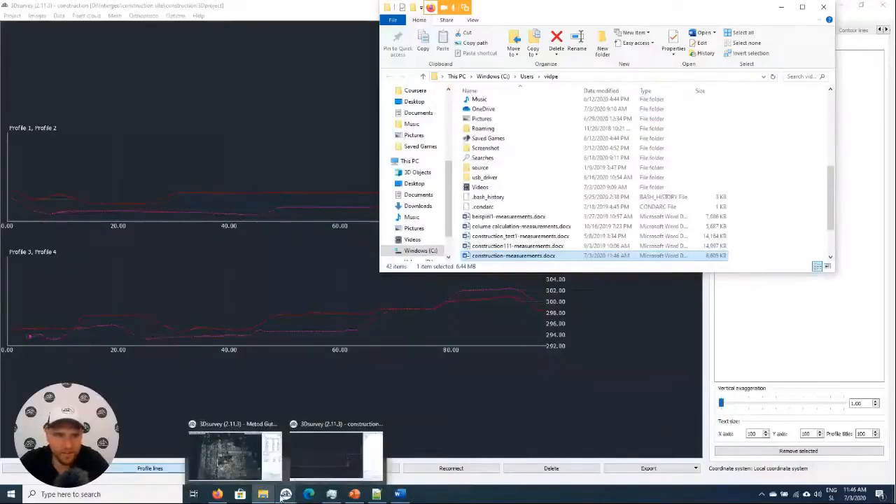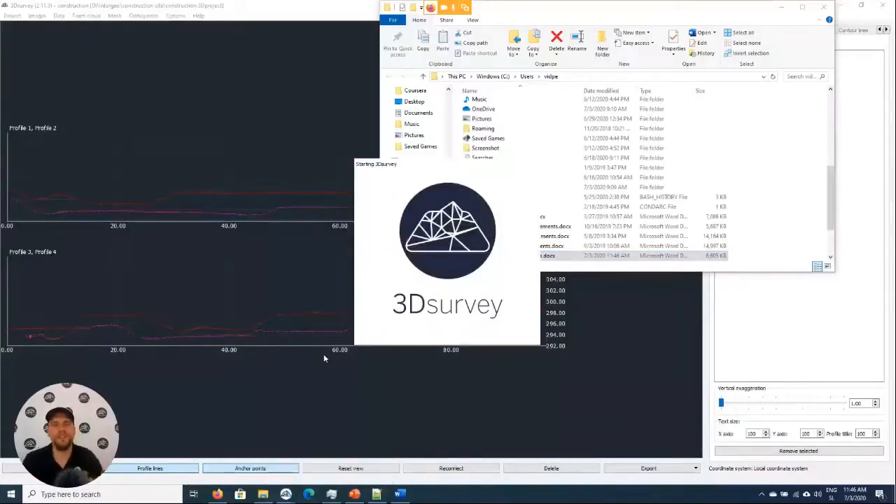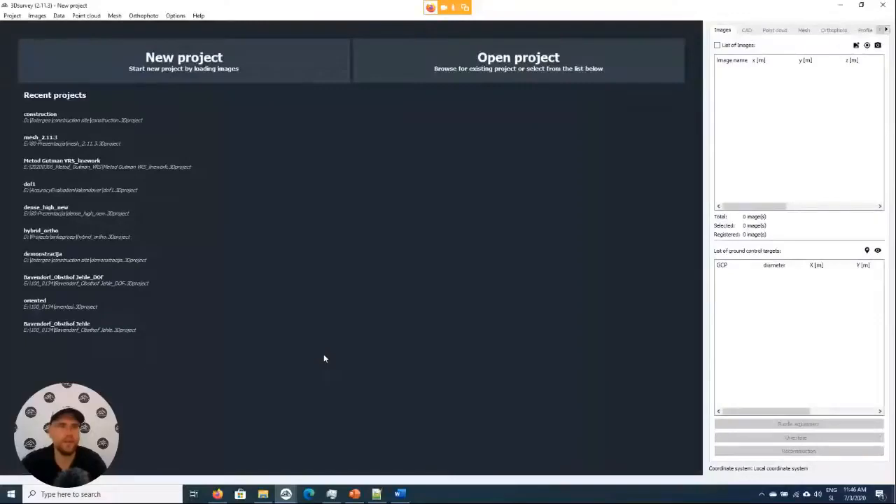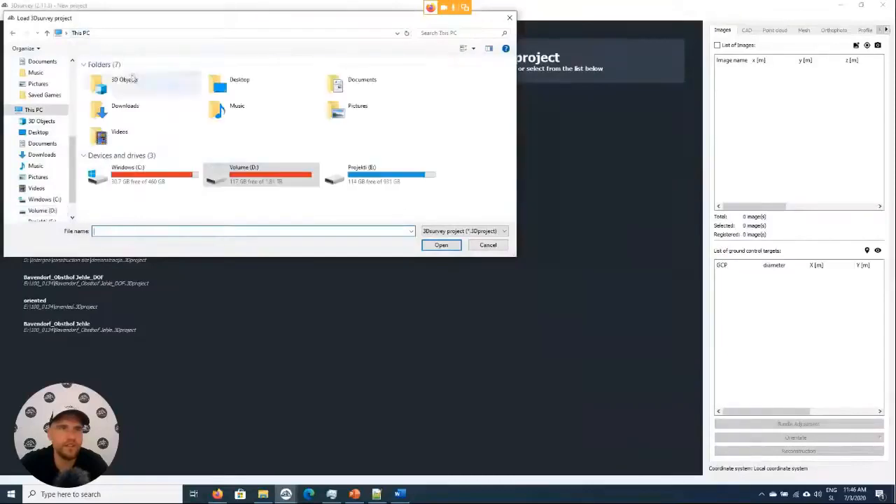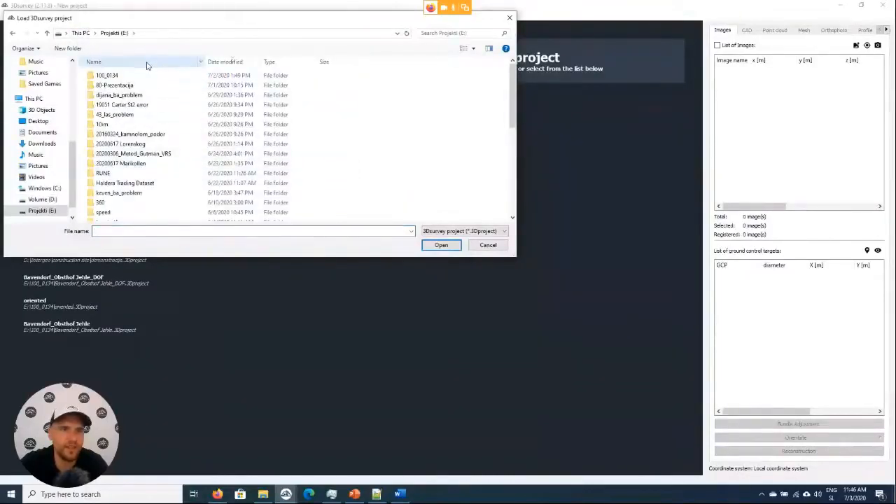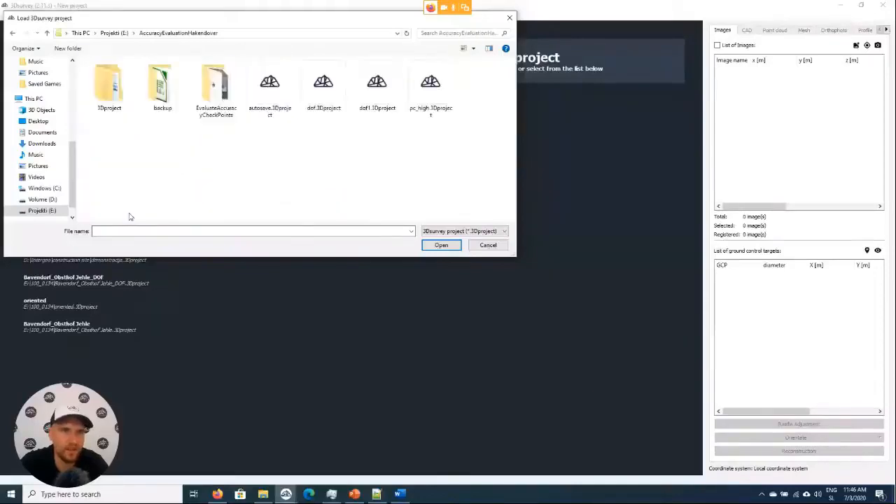Now, last but not least, I just want to open one. So very often the question about this kind of data is what will be the accuracy of this? So I have here a project from one of our customers who was wondering just that. What kind of accuracy can we get from this data?